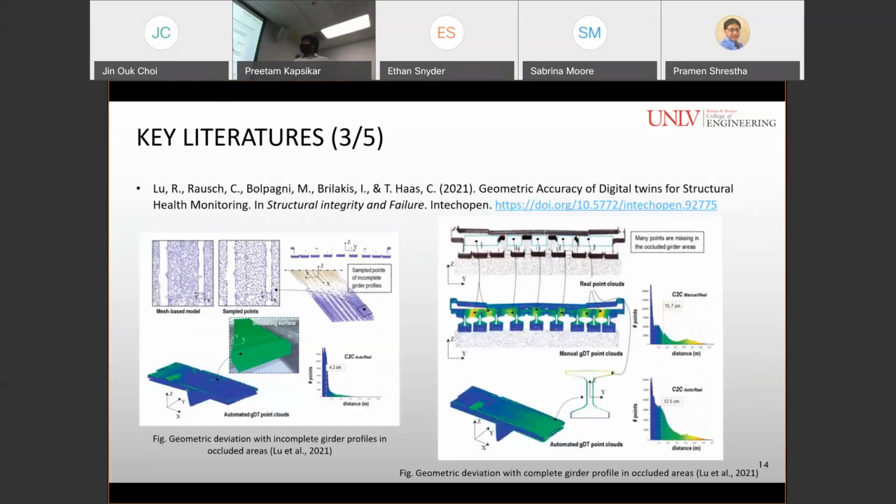This literature studied the credibility of the approaches for developing point clouds with the help of geometric digital twinning. And this study was conducted on a bridge, bridge components.